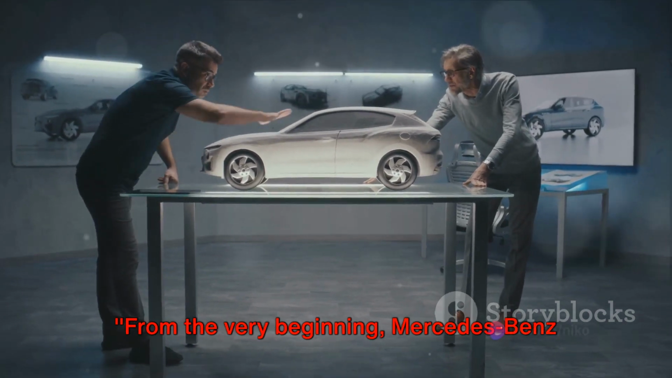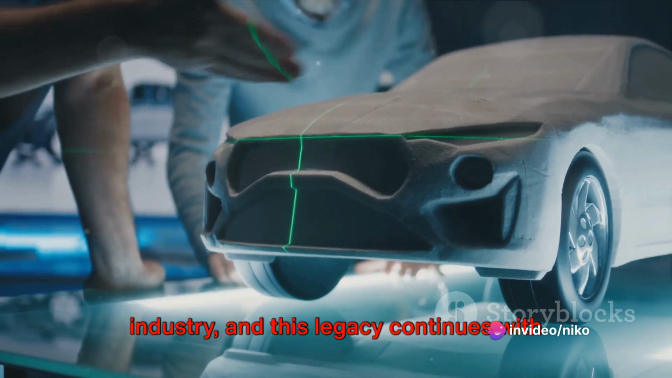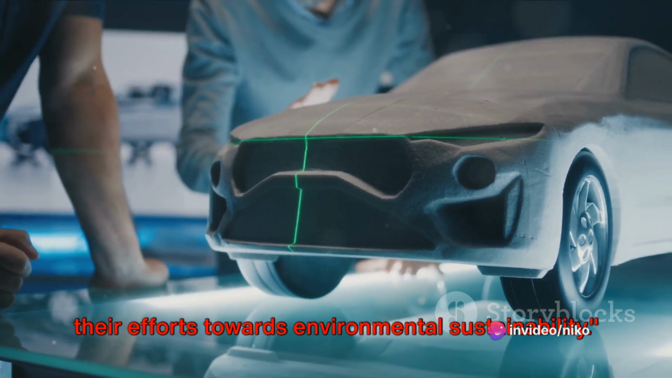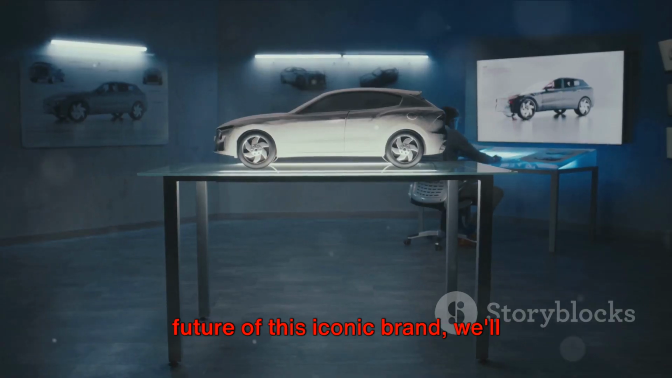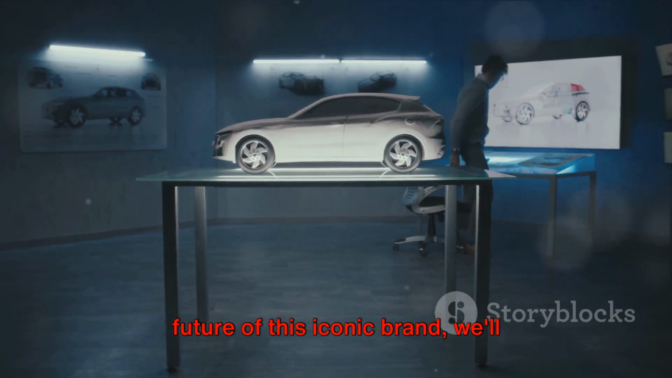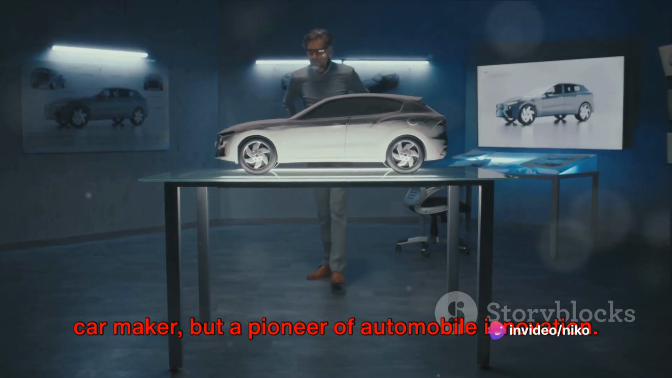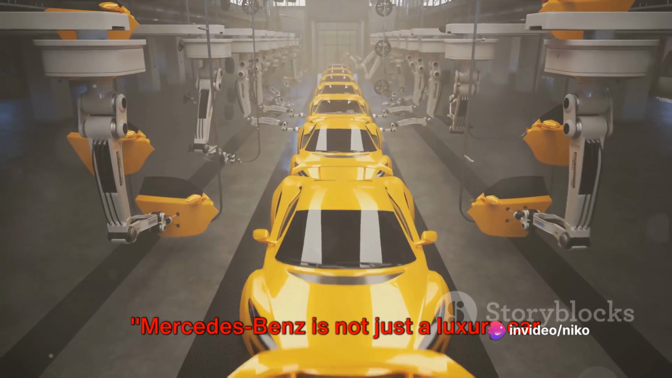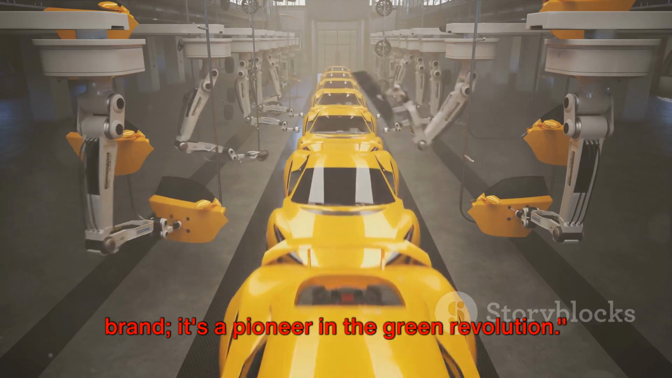From the very beginning, Mercedes-Benz has been a trailblazer in the automotive industry, and this legacy continues with their efforts towards environmental sustainability. As we delve deeper into the history and future of this iconic brand, we'll discover why Mercedes-Benz is not just a car maker, but a pioneer of automobile innovation. Mercedes-Benz is not just a luxury car brand, it's a pioneer in the green revolution.